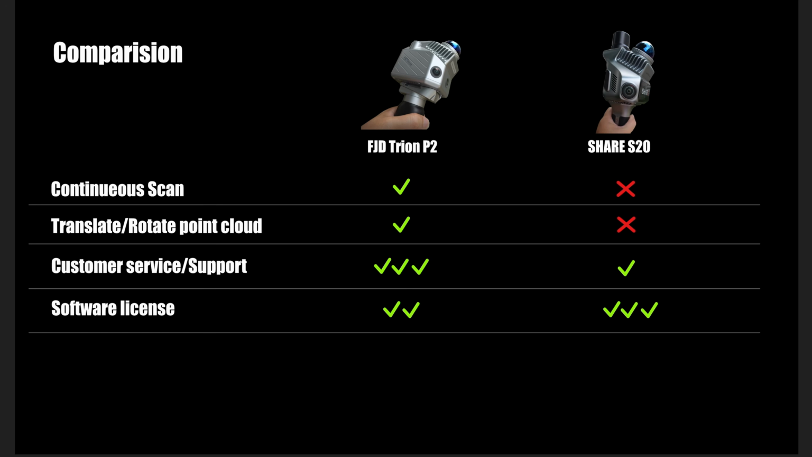Okay, the last one, the software license. For the Share S20, the software is free to use. You can install it on as many machines as you want. But for the Trion P2, they will give you a perpetual license that you can install on one PC. So if you want to transfer the license to another PC, you need to contact them to rebind the license.